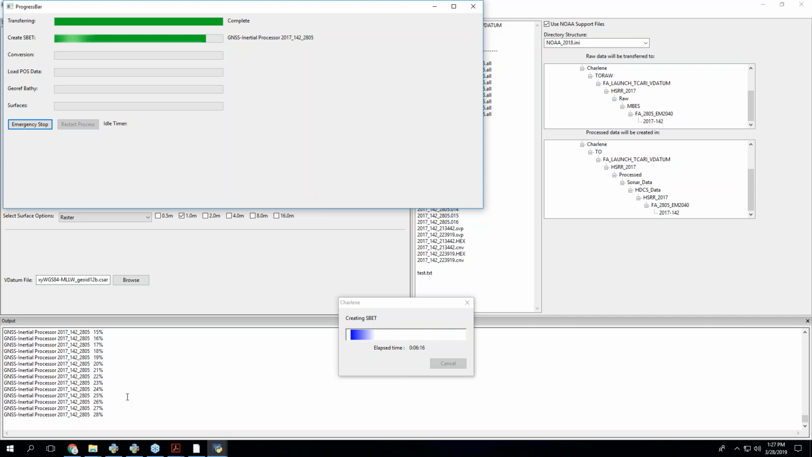So if you have been doing SBETs manually because you find them to be more reliable, I would ask you just to give it a shot in Charlene, especially with RTX, because I think it's better.